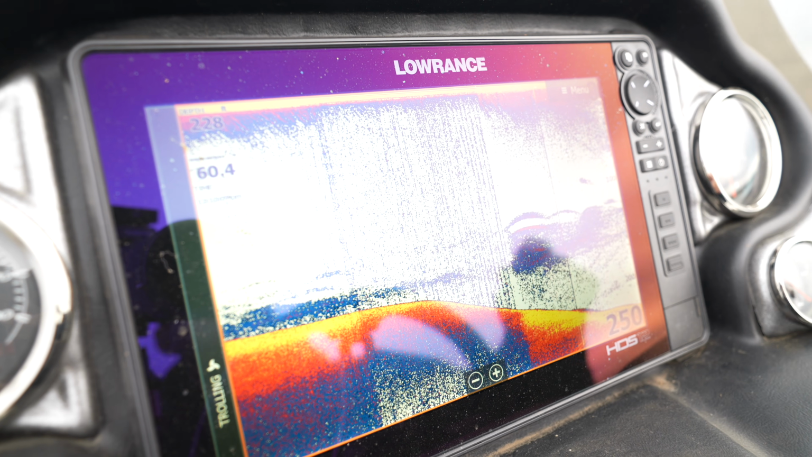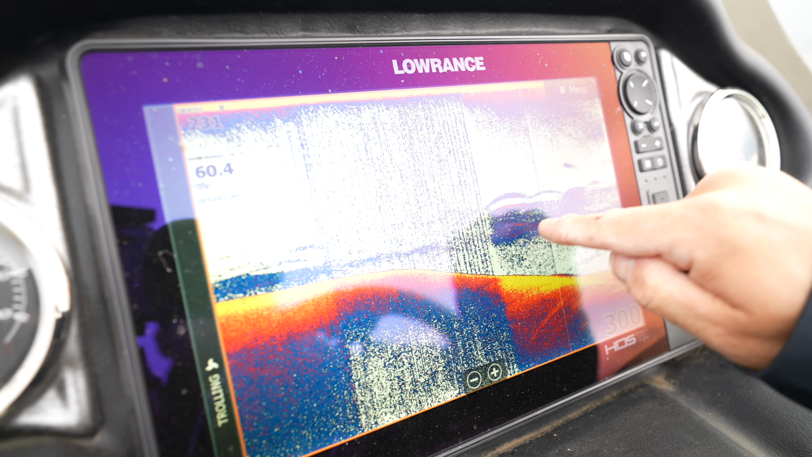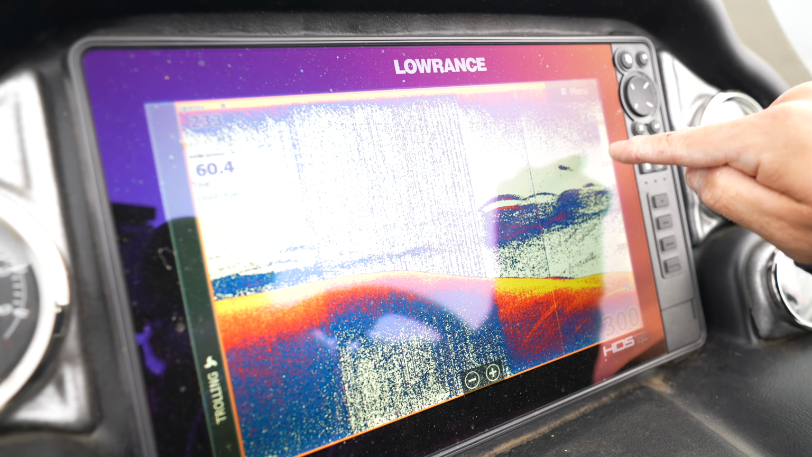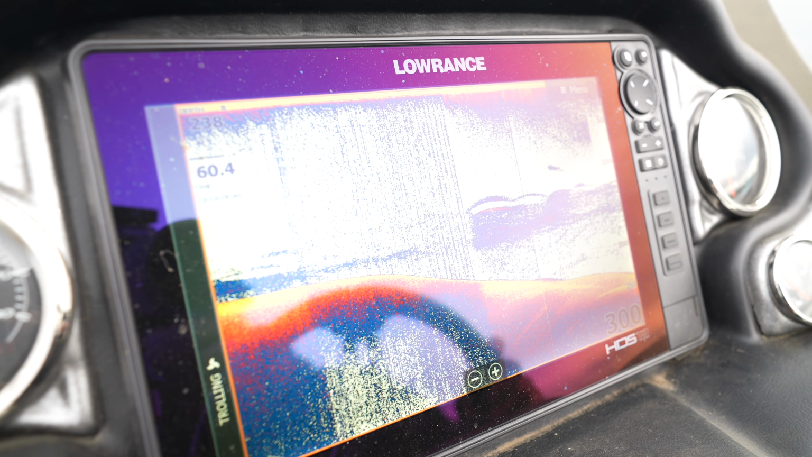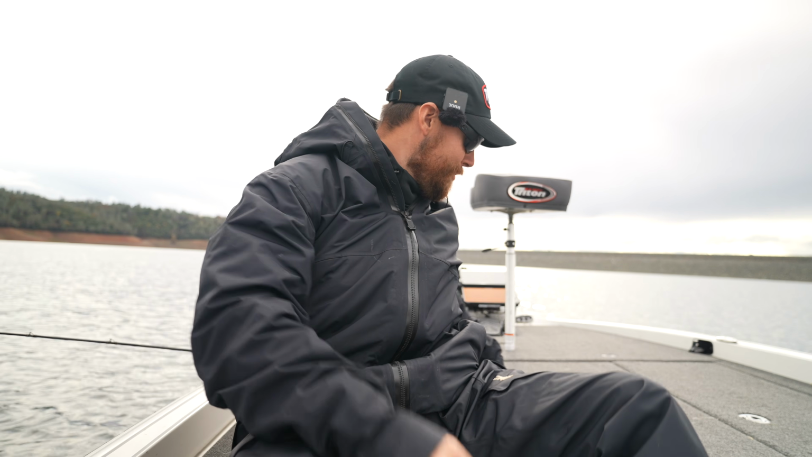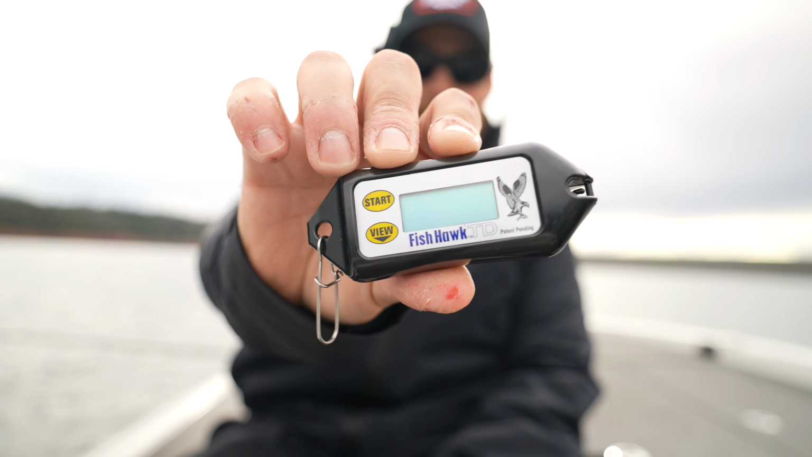So I'm gonna pull out the little gadget I was telling you about and we'll see 100% where that temperature break is and why we're seeing this on the graph right now. This little gadget I keep telling you about, this is actually a Fish Hawk TD. Hopefully you can see that.